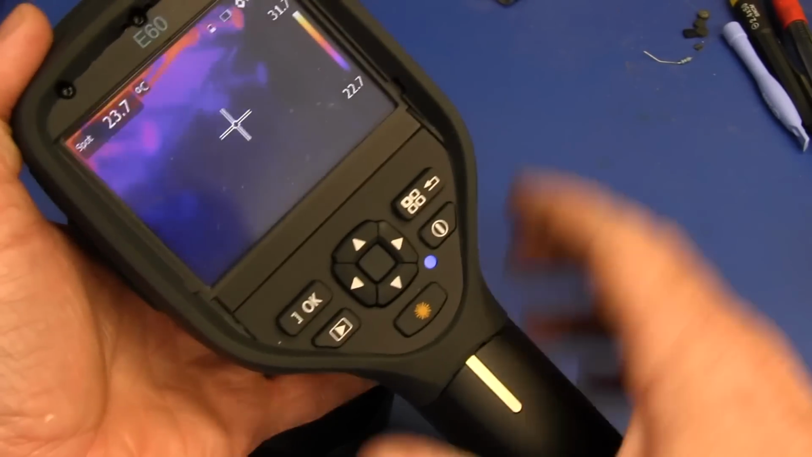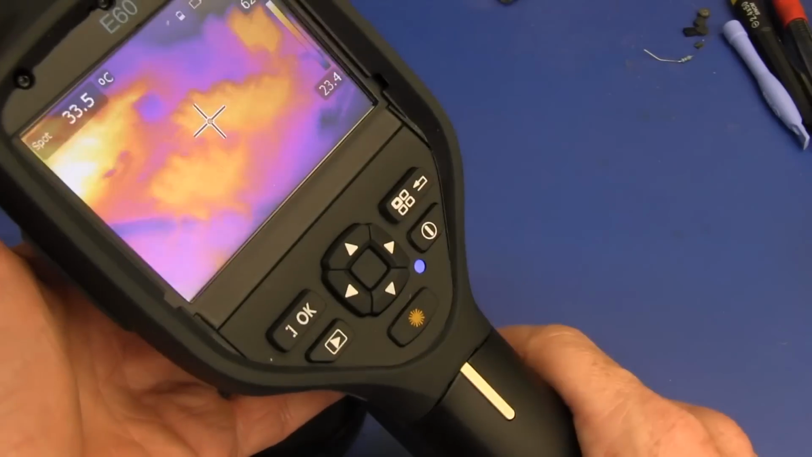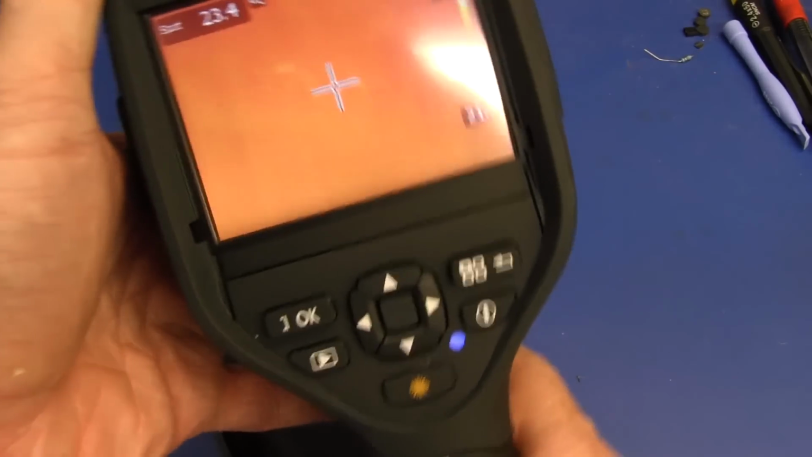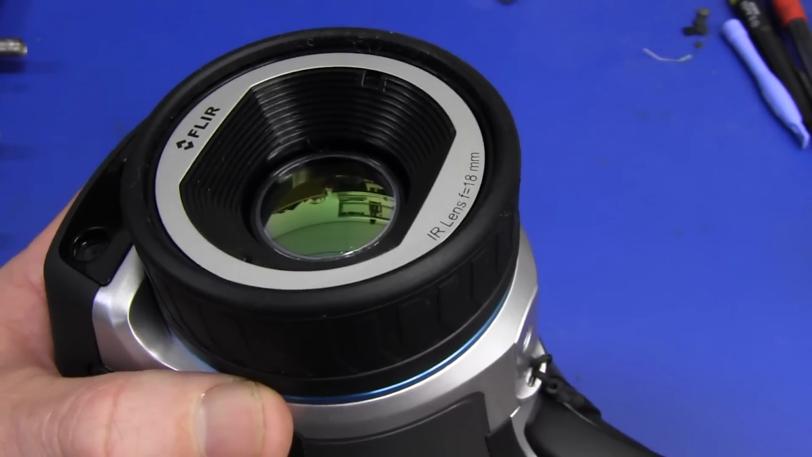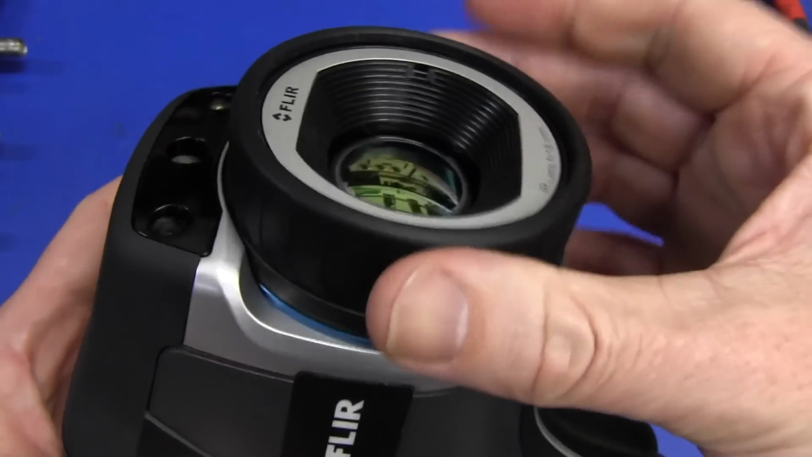This is the top of the range one with a 320 by 240 resolution sensor in it, as well as a 320 by 240 resolution screen. So I thought we'd have a play around with it, have a look at the interface. Now on the front here we have a pretty impressive looking infrared lens. I think it can accept optional lenses as well.